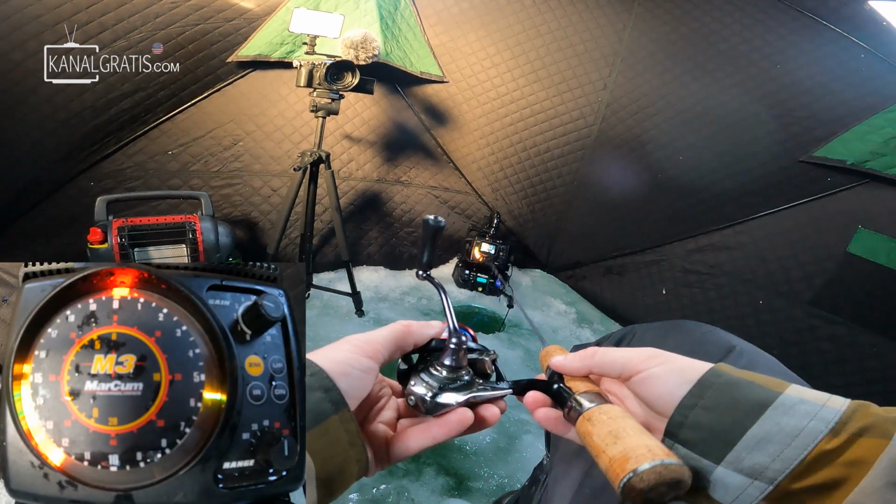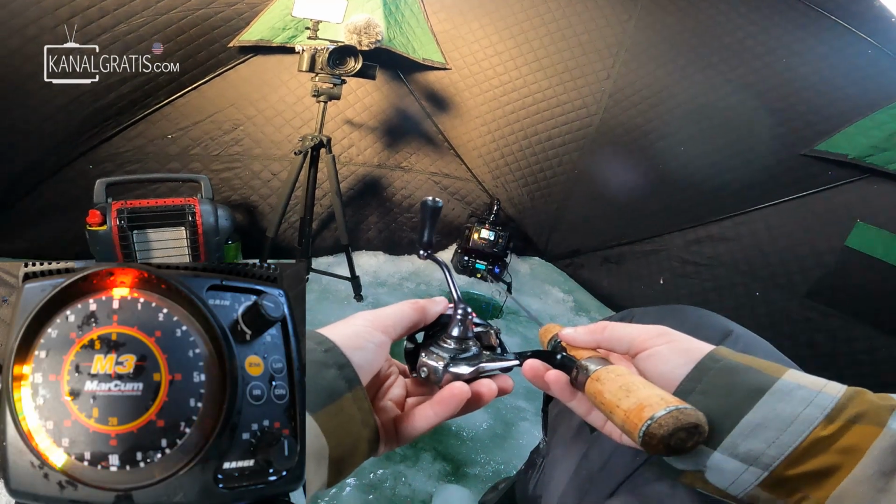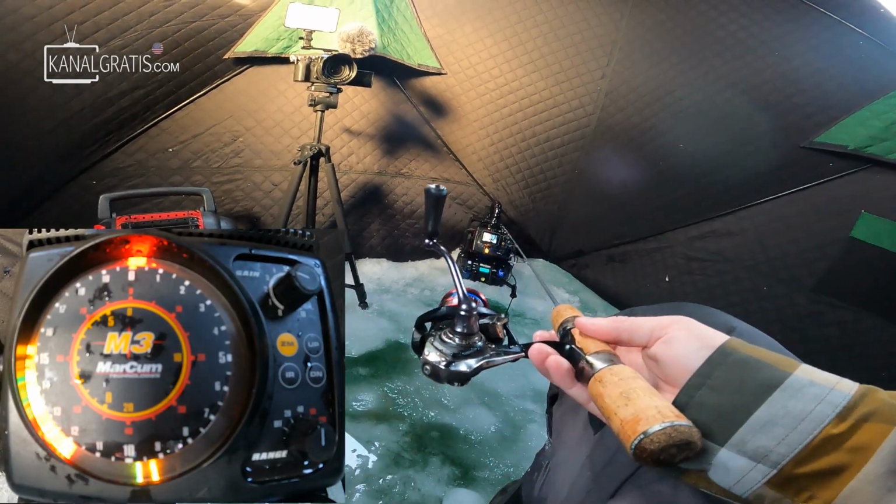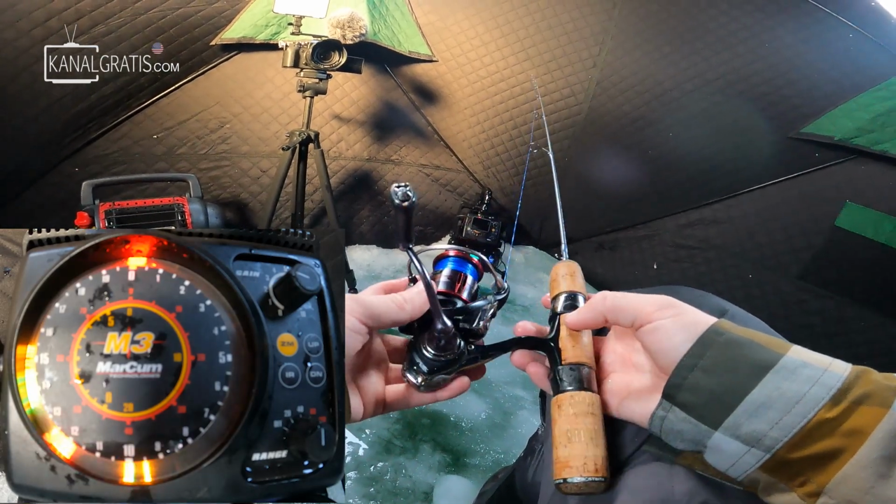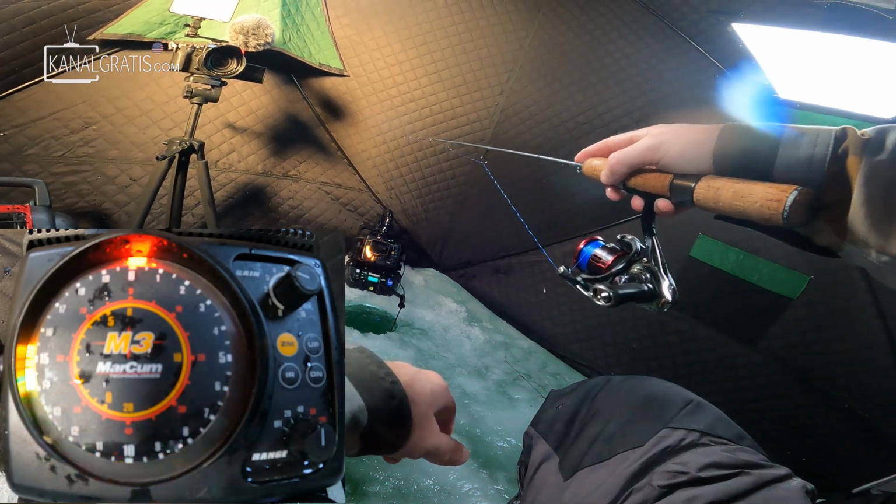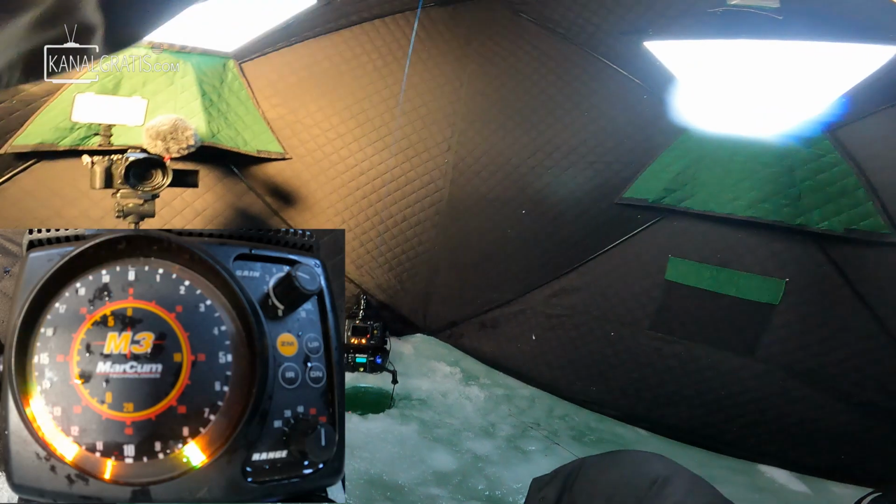I suspect there's probably a fish that's glaring at that right now, so hopefully that'll go down here in just a sec. There's a lot of flickering going on the graph as well, so there's a lot of movement going on down there. There's a mark on the flasher as well. Here comes one right now. Got him.